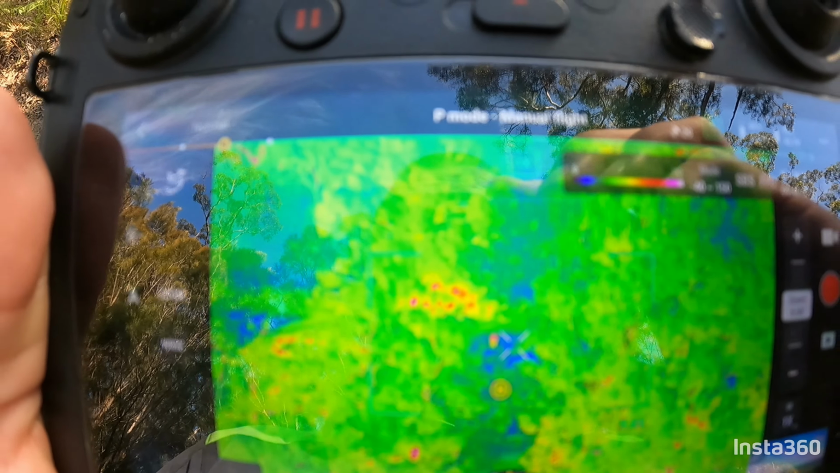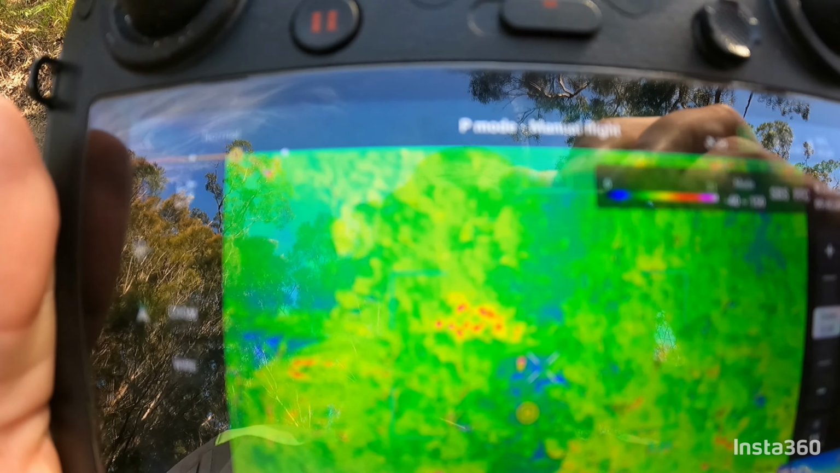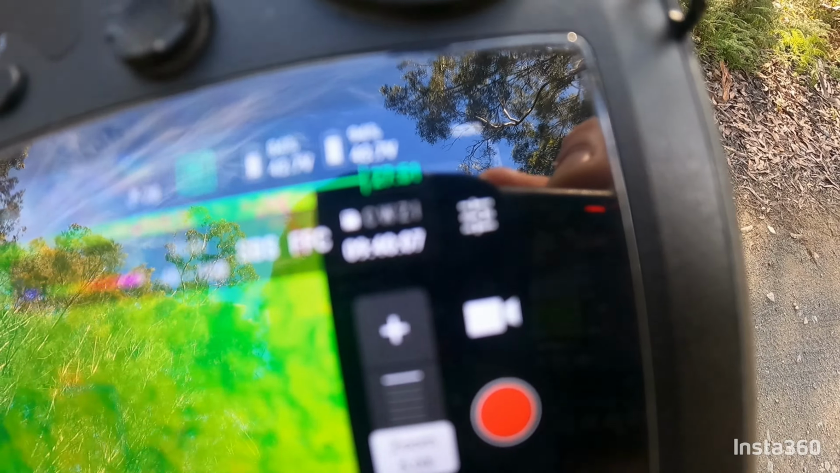So again, it's 8:30 or 9 o'clock in the day. Some heat's starting to penetrate through the bushes from the sun, so you can probably see me right in the middle of the screen there. A bit hard to see on my GoPro, but you can see the heat source. I'm a little bit different colour to the remaining area there.